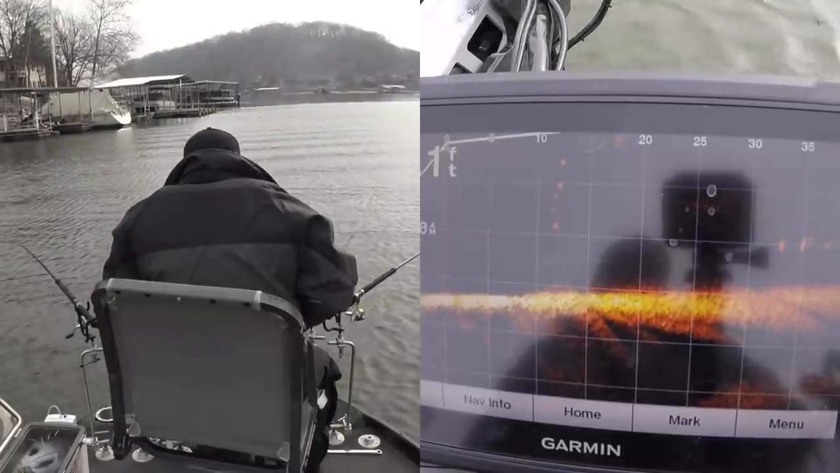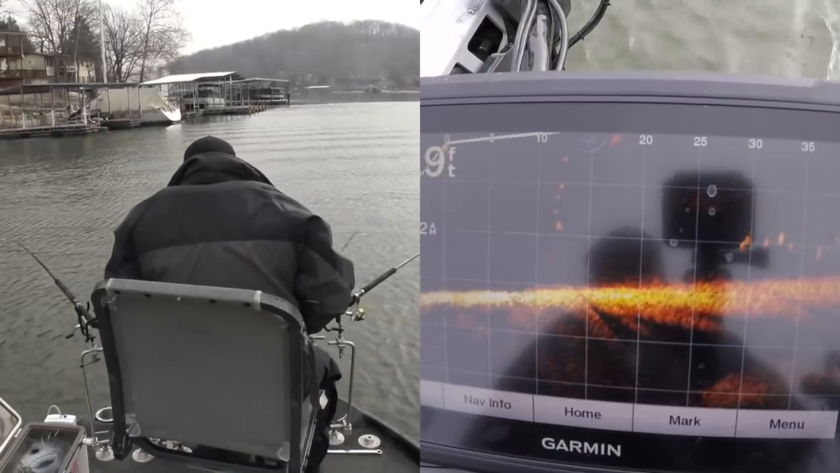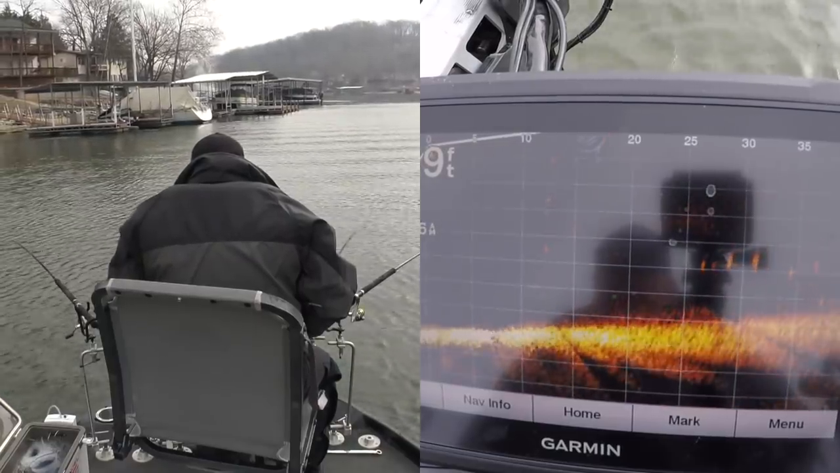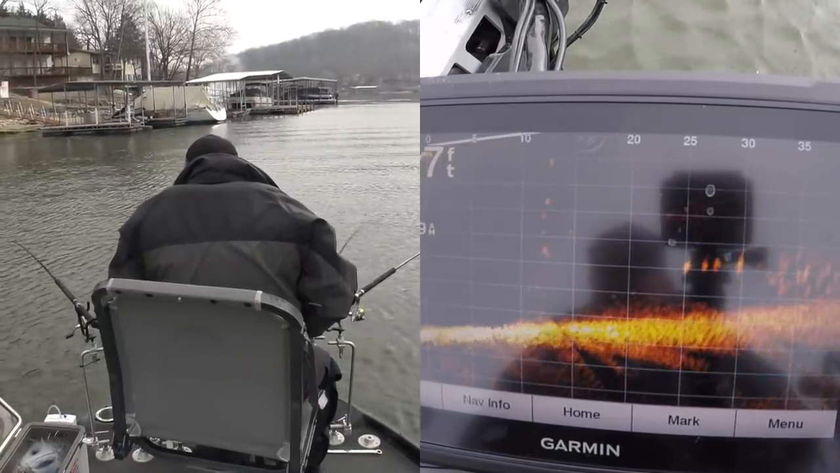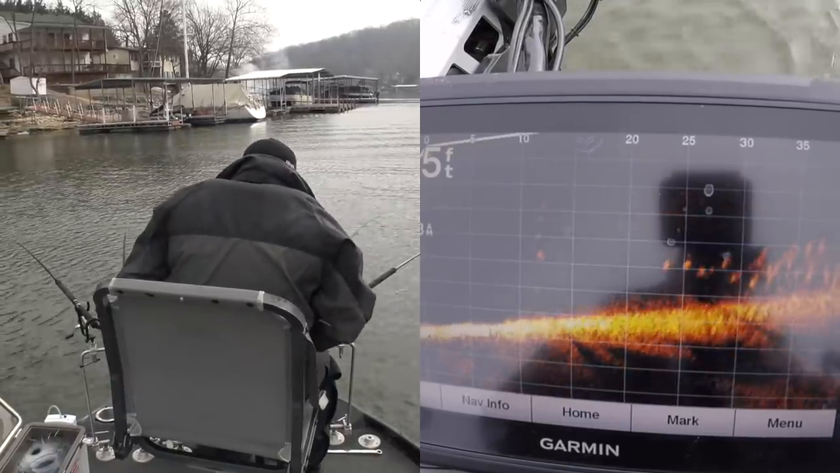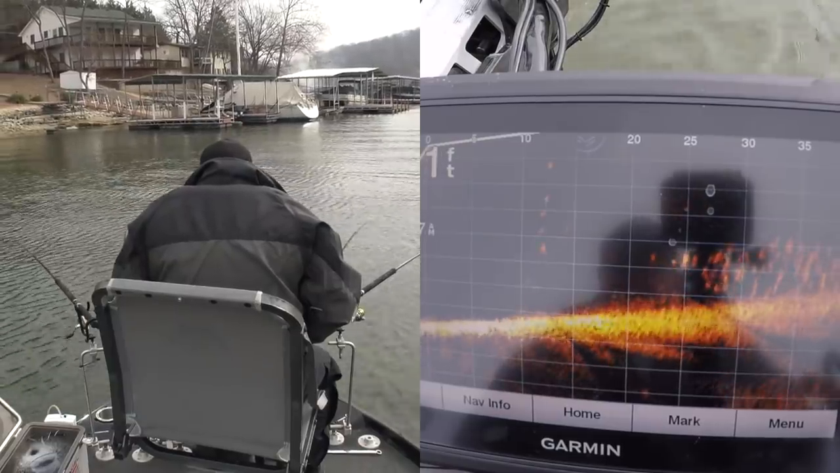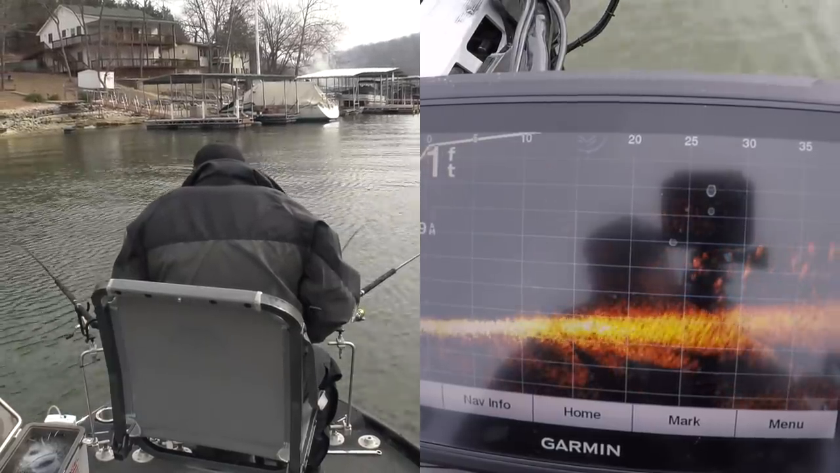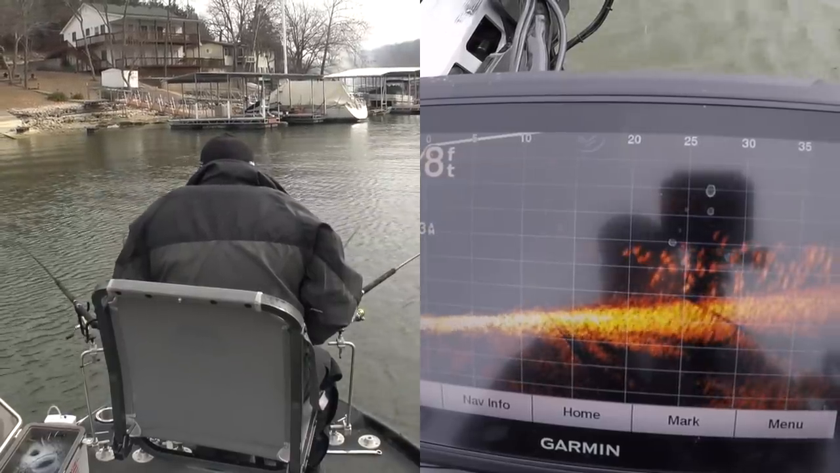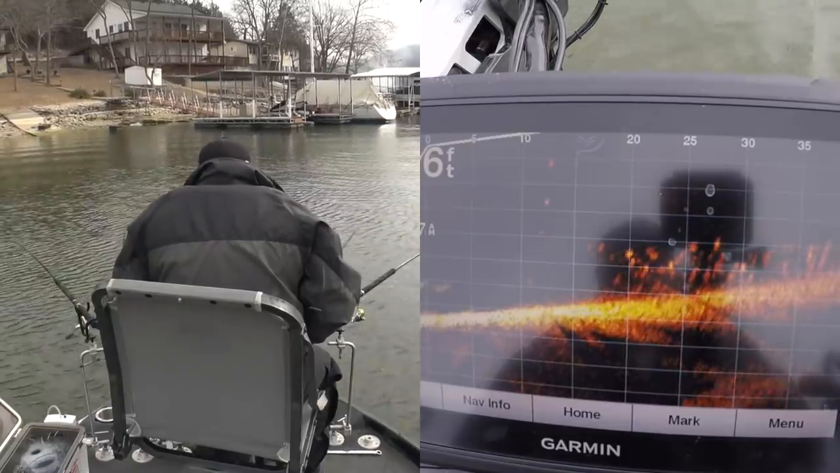Go find some active ones. Like these coming right here. We're going to get in them here. These are going to be in the right depth of water. Here they come.